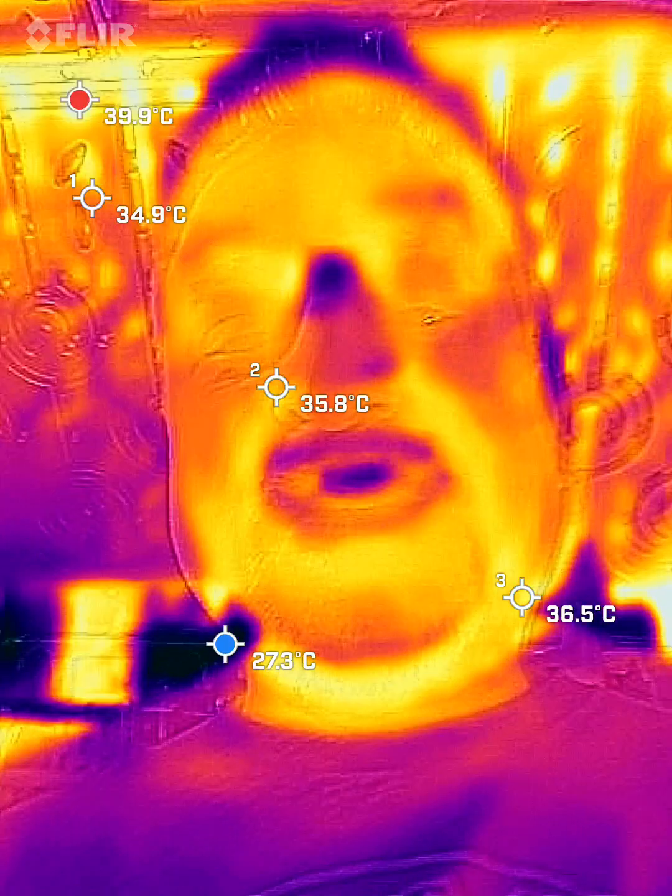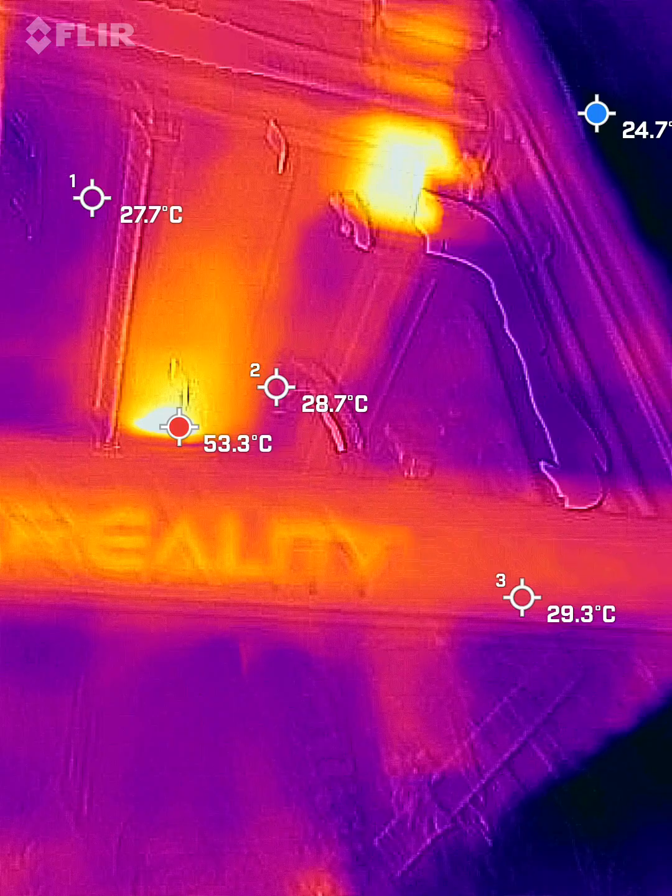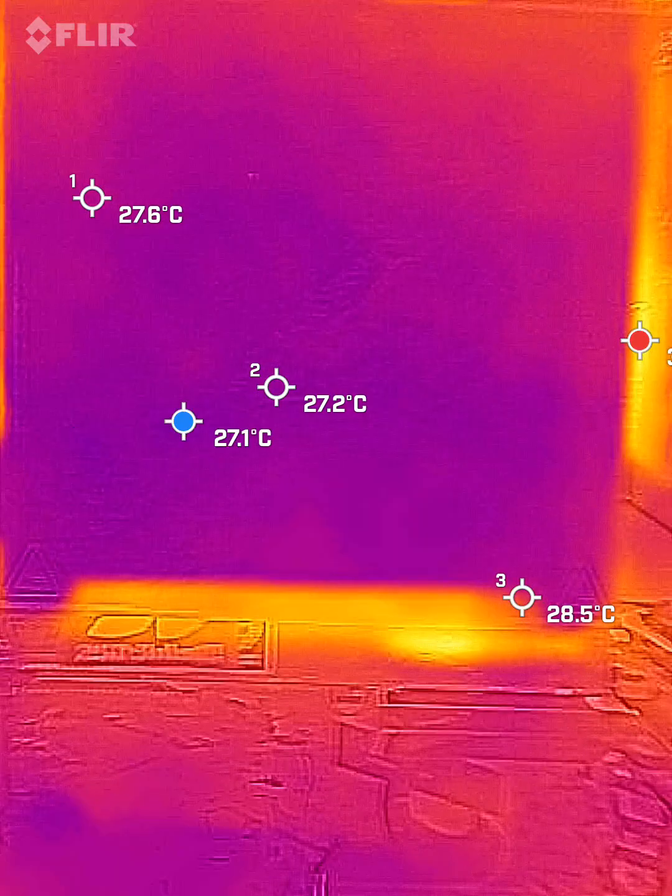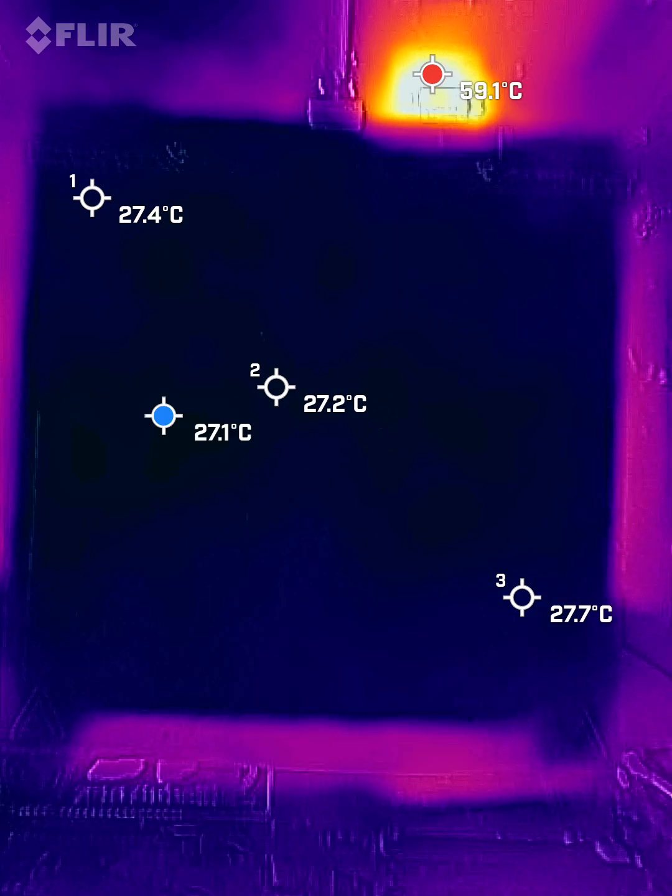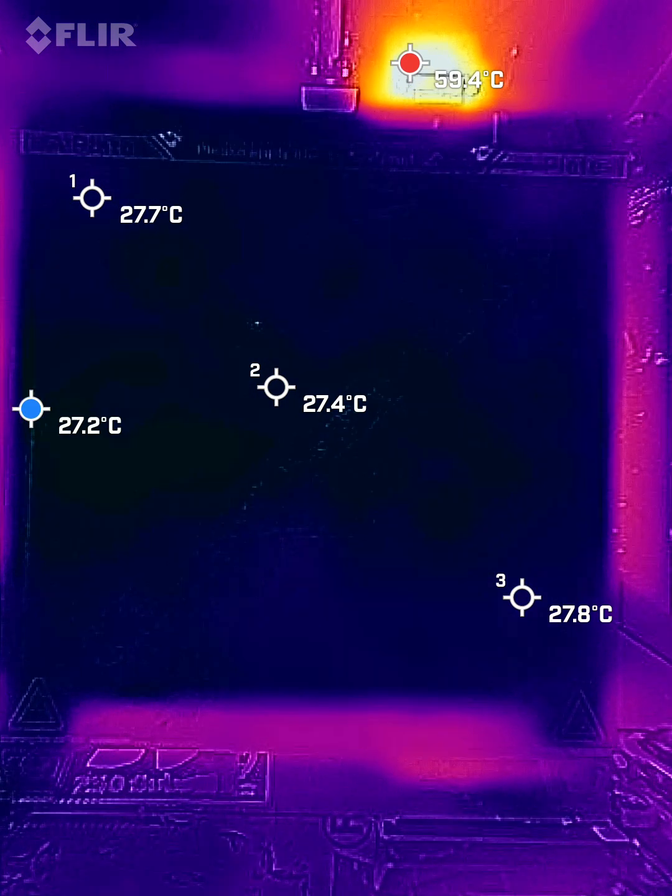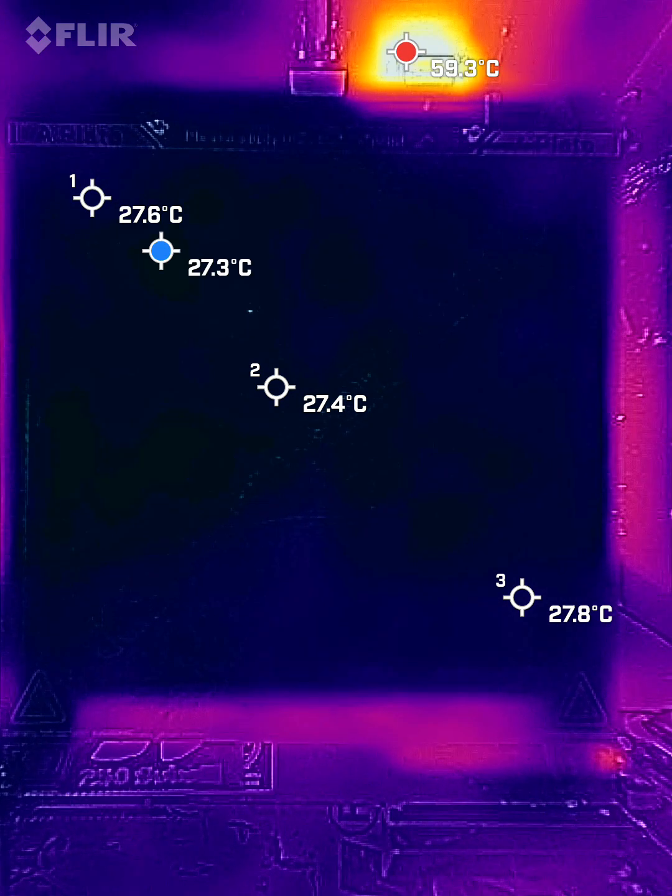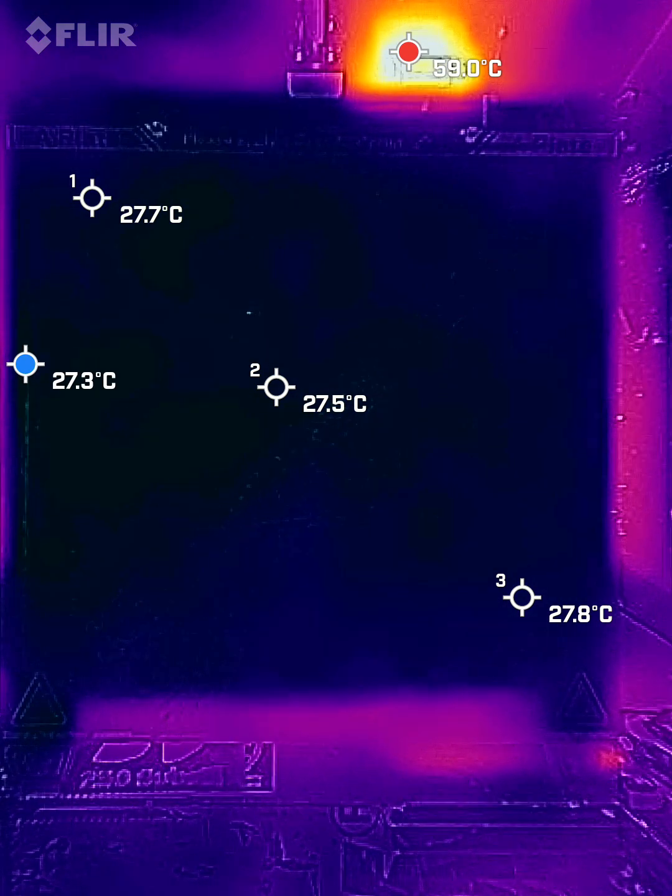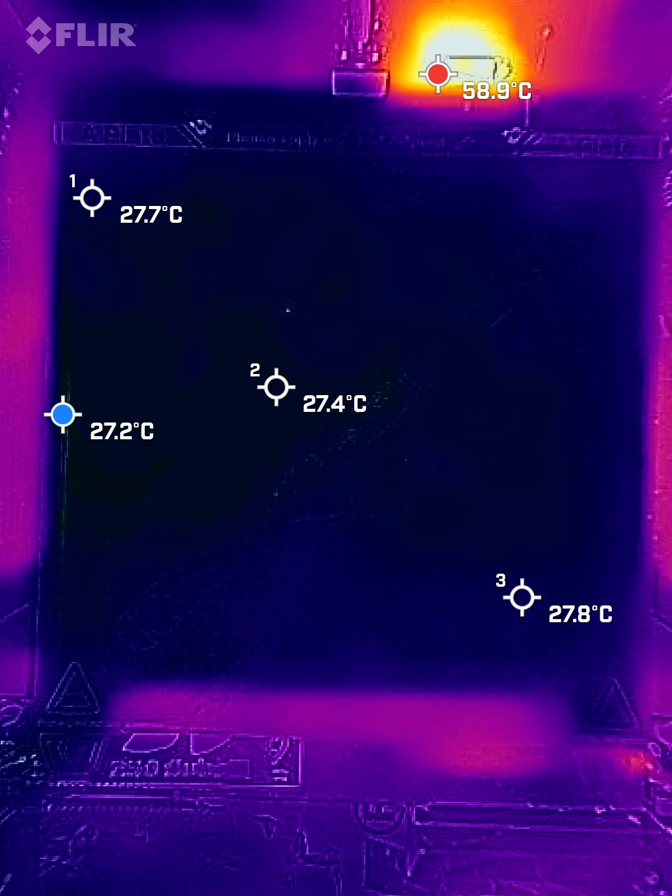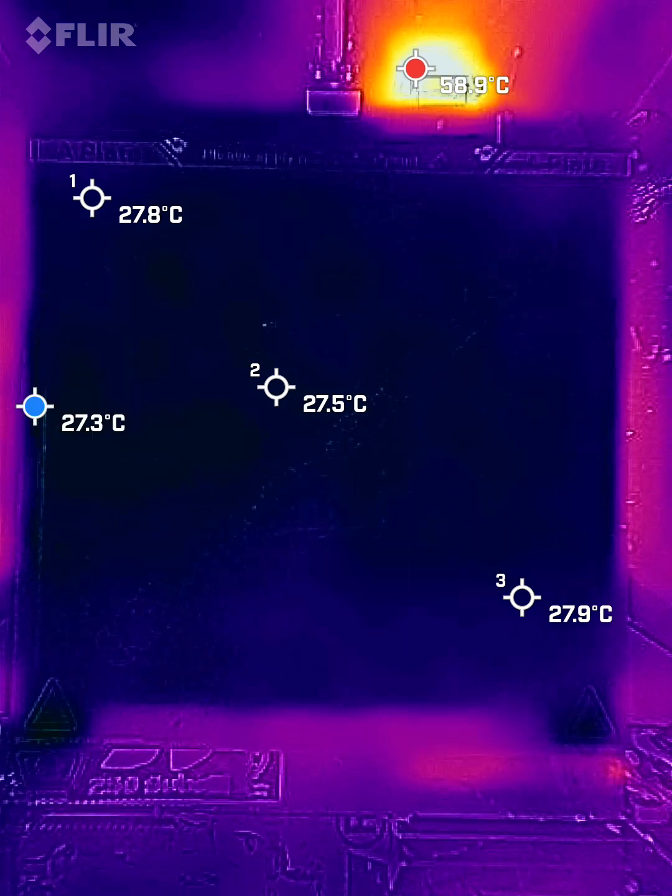It's me here with my Creality K1, and a subscriber asked me if I could check with my Flir camera the uniformity of the heating of the bed on the K1. And so I said okay, and so here I go. I am going to set it. Right now, as we can see, it's 27.5 or so. Not quite uniform across it, but that's probably just because of the positioning of the electronics, or who knows what.